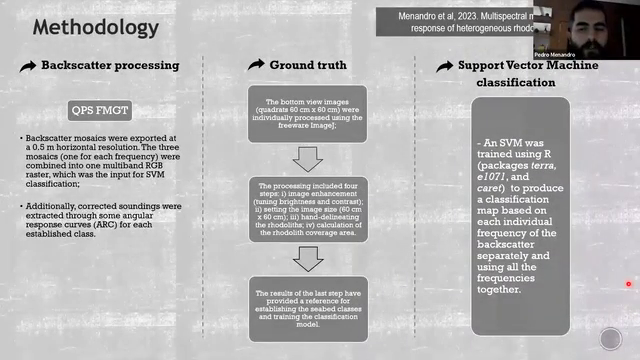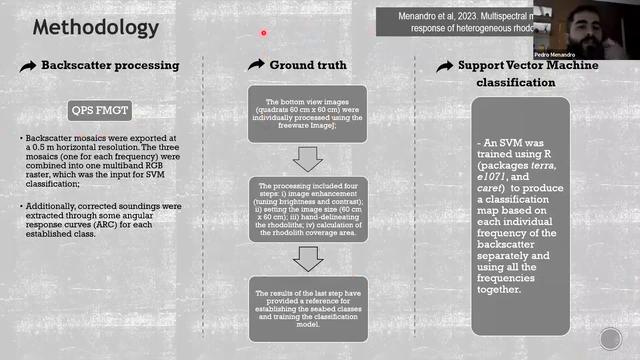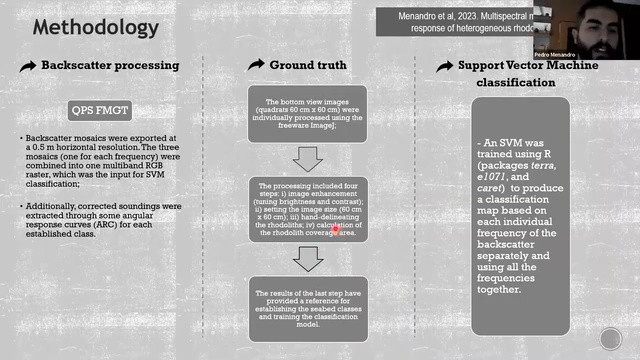Here is the methodology applied. Backscatter processing is the same, carried out in FMGT. There is not much to say here. For the ground truth processing, the bottom view images were individually processed using the freeware ImageJ. The processing is basically image enhancement, tuning the brightness and contrast, after setting the image size, since the frame is a 60 centimeter quadrat, and after hand delineating the rhodoliths.